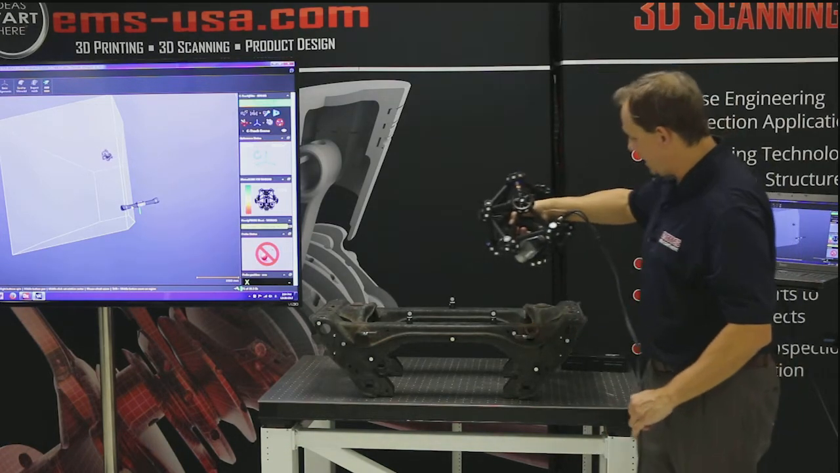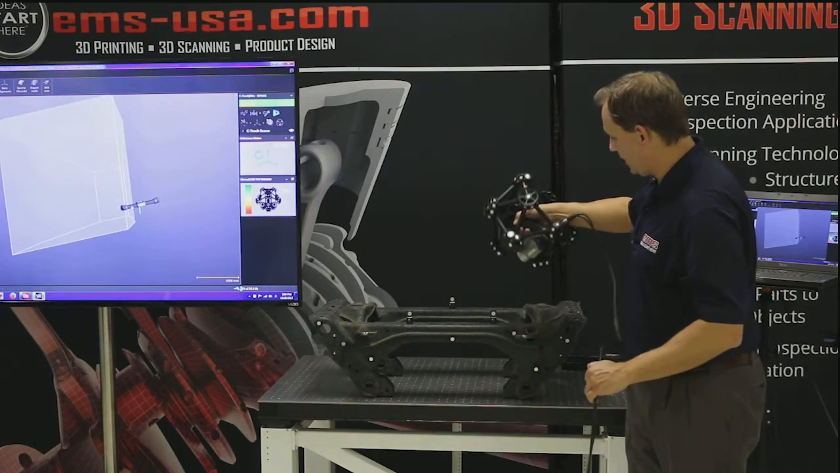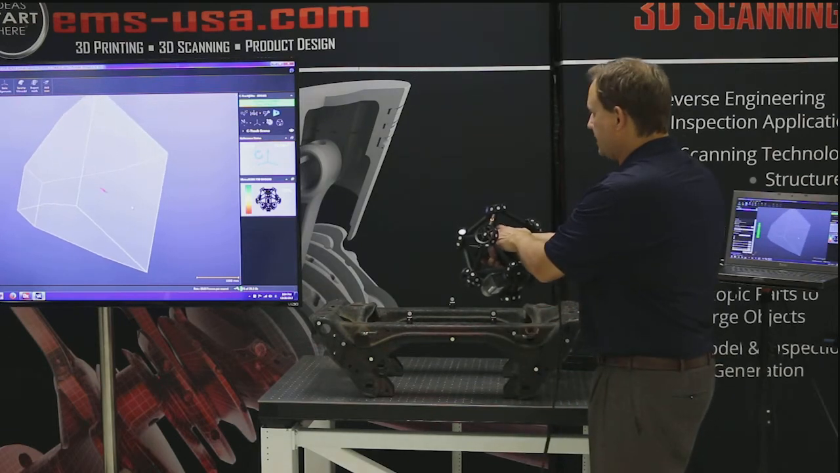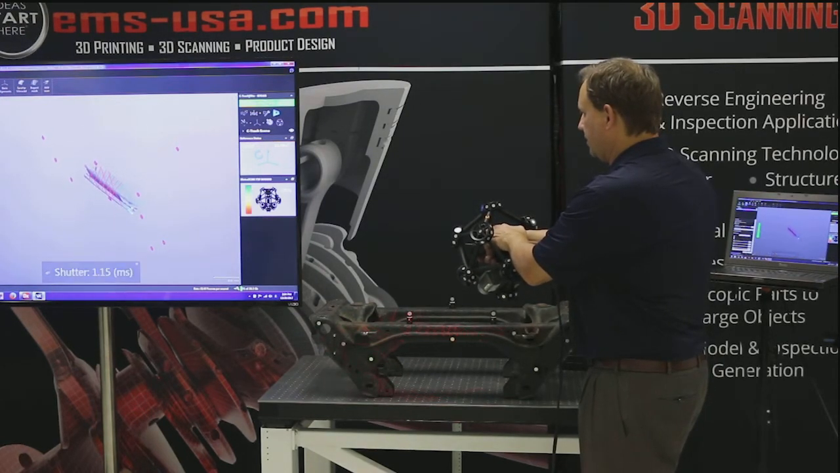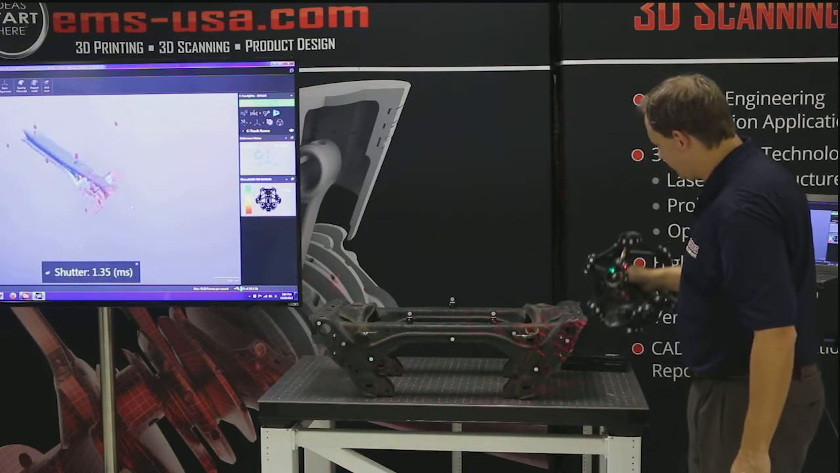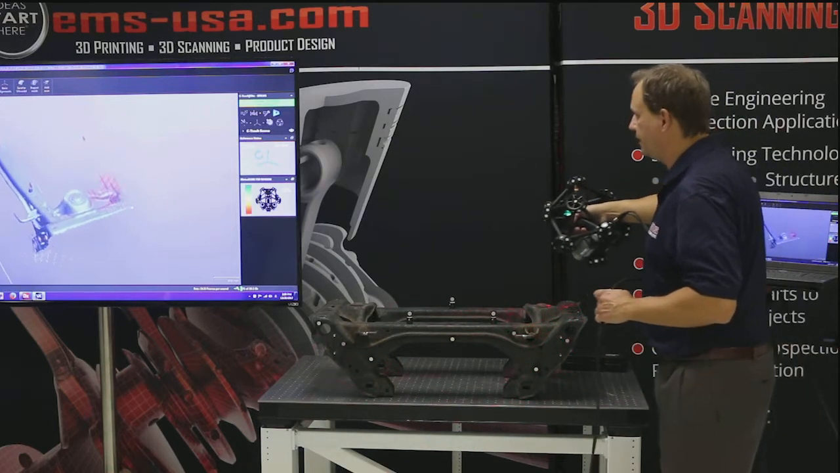Okay, so same thing. We will go ahead and long hold to tell it we want to get ready to scan, and we'll start scanning. Now, since we reset, let's go ahead and zoom in so you can see what we're doing. And let's go ahead and crank up our shutter a little bit. There's an automated way to sample the surface to adjust the lasers, but I can just as quickly do it right there on the fly.